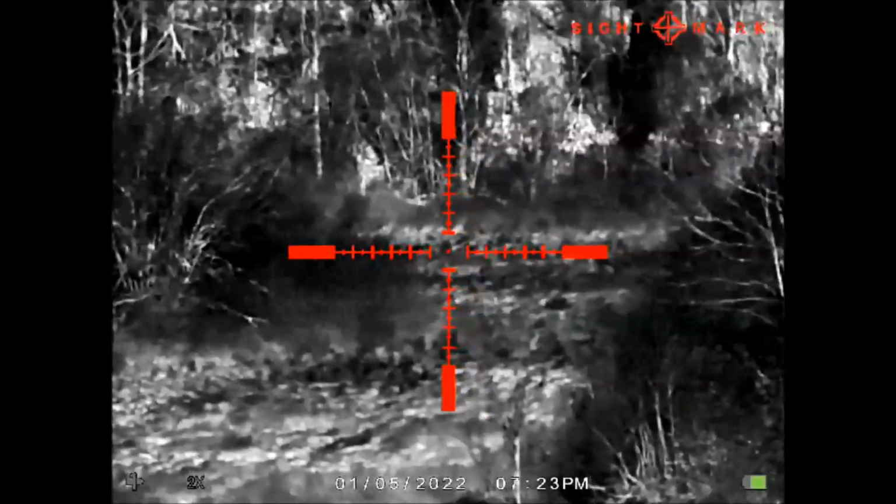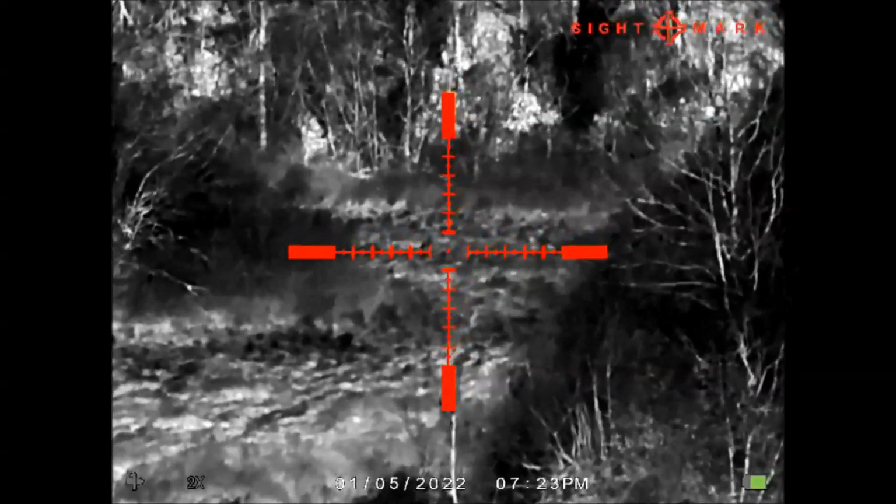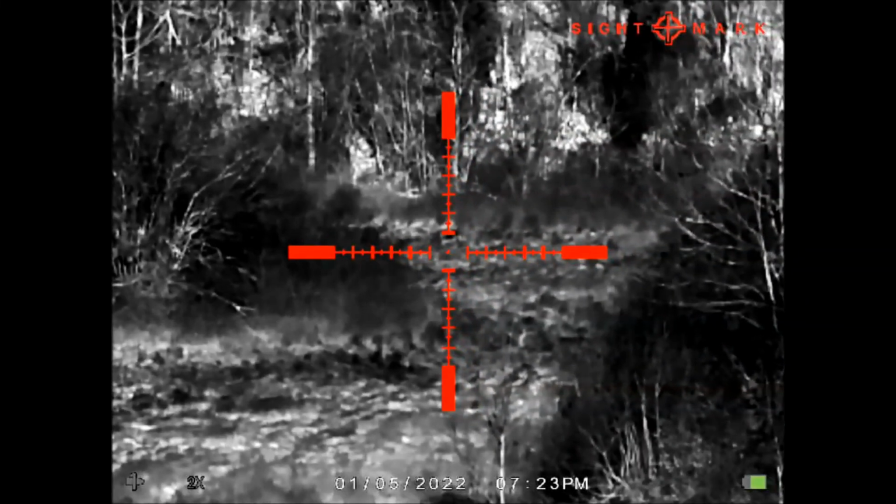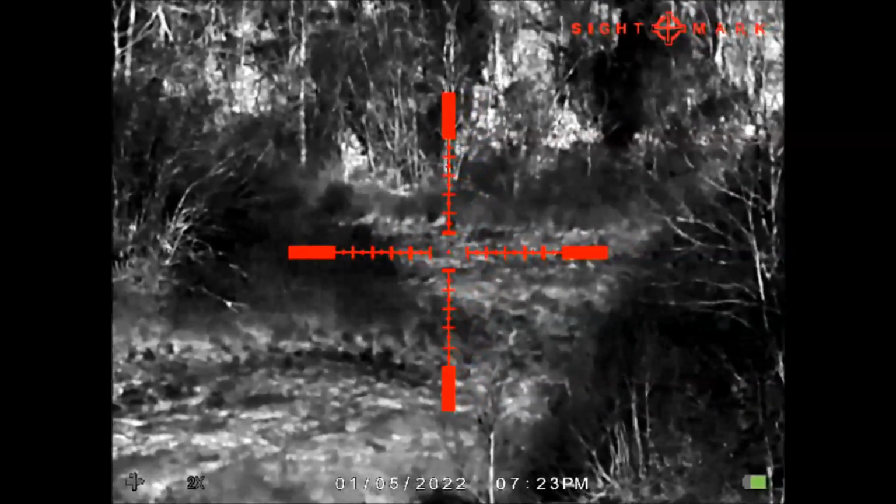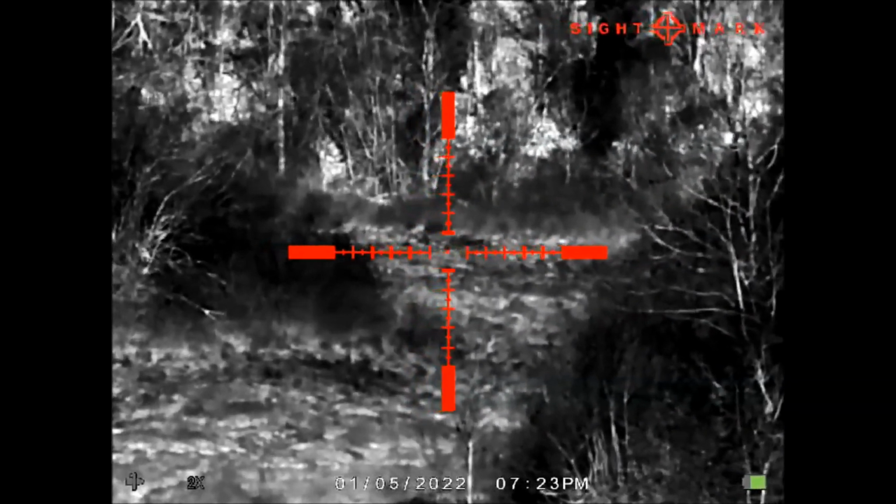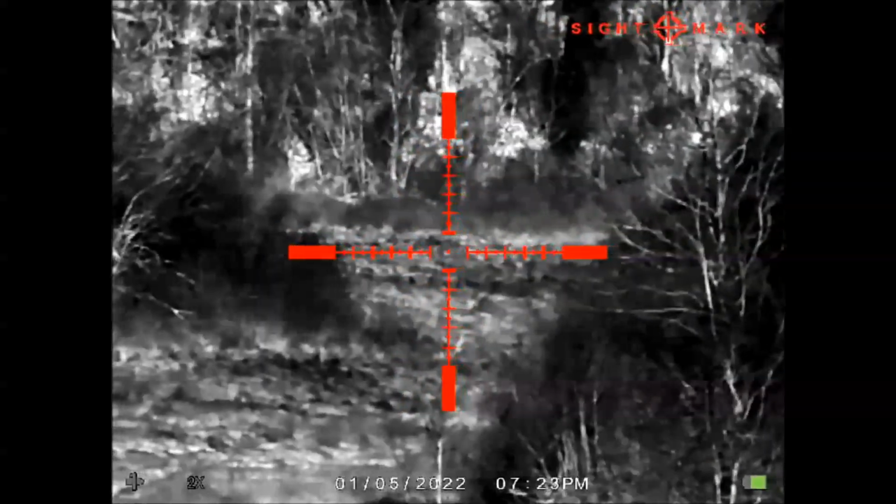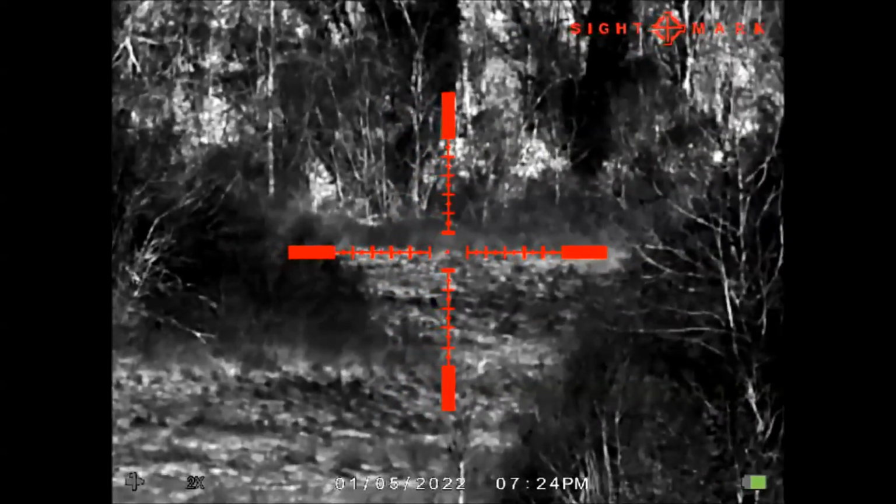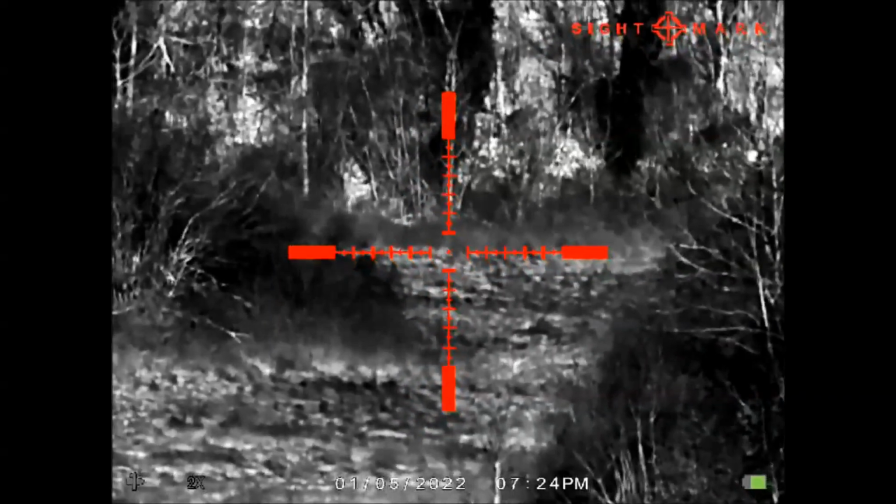Okay guys, let me show you something about the zoom of the bright thermal. Mind that the first two operations, 2 times and 4 times, are optical, then from 4 to 16 we have the digital zooming.